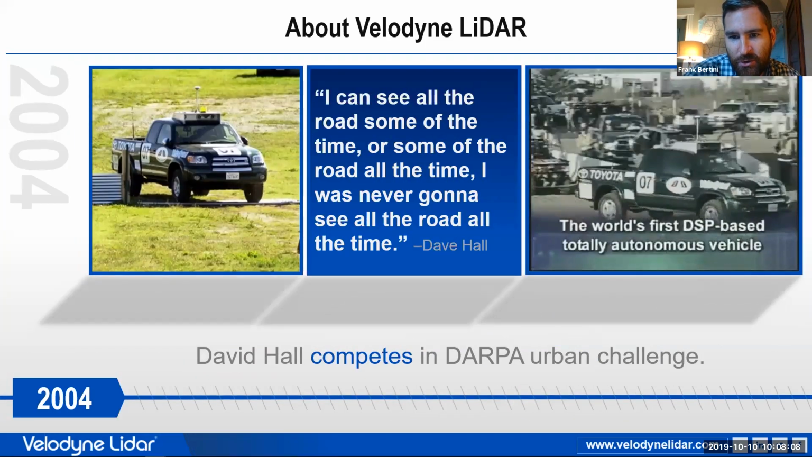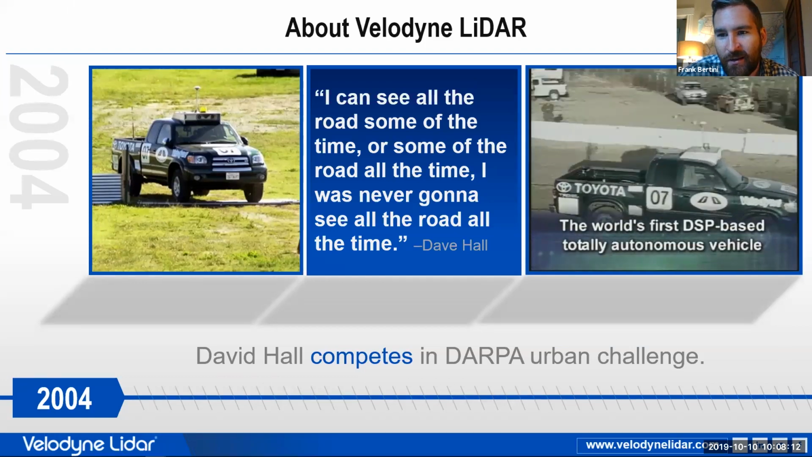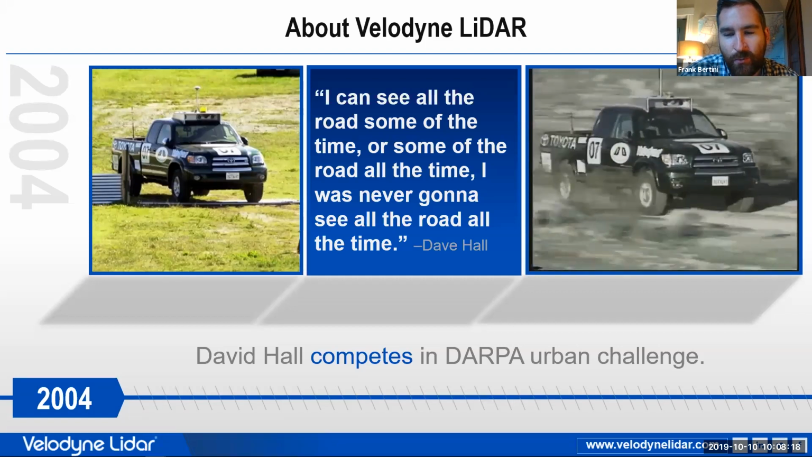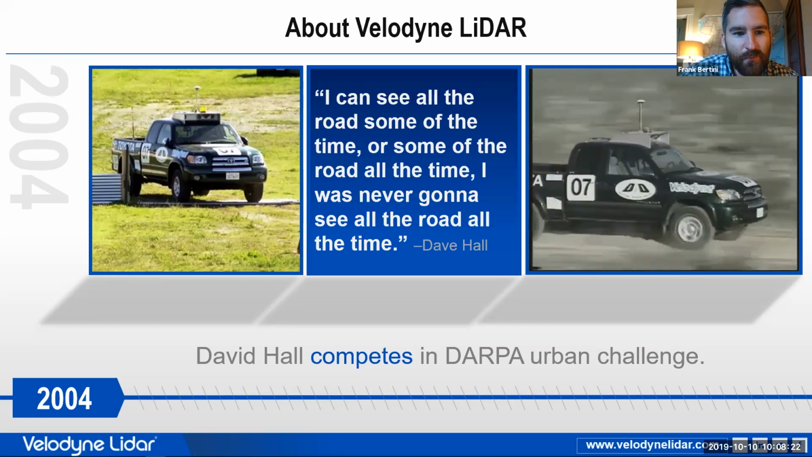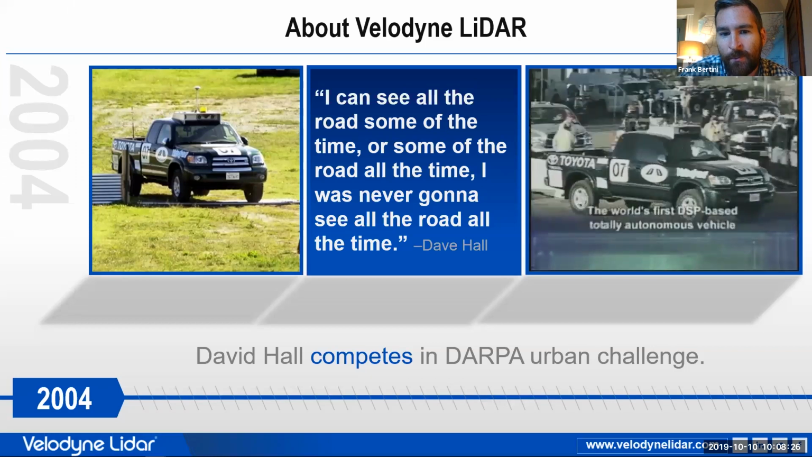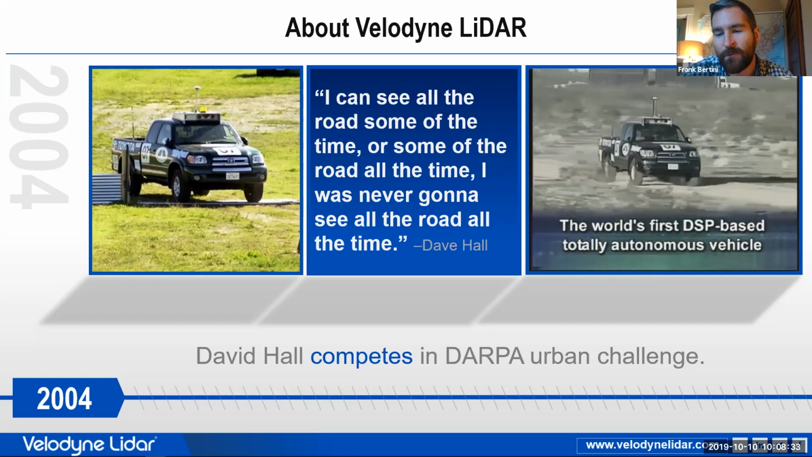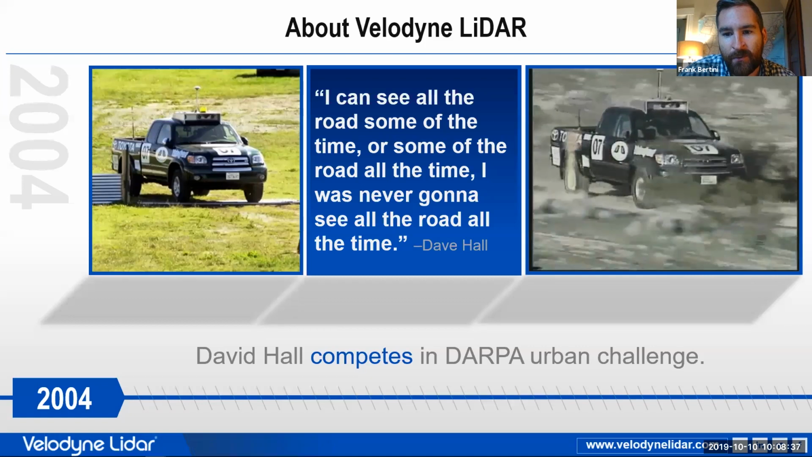Here you see the original team. It's called Team Dad, and you can see on the roof there some of the original sensors that were used, mostly cameras. They were using a digital camera technique. They could see some objects some of the time, but Dave really needed something that could see all of the objects all the time, giving a full 360-degree representation of the environment.